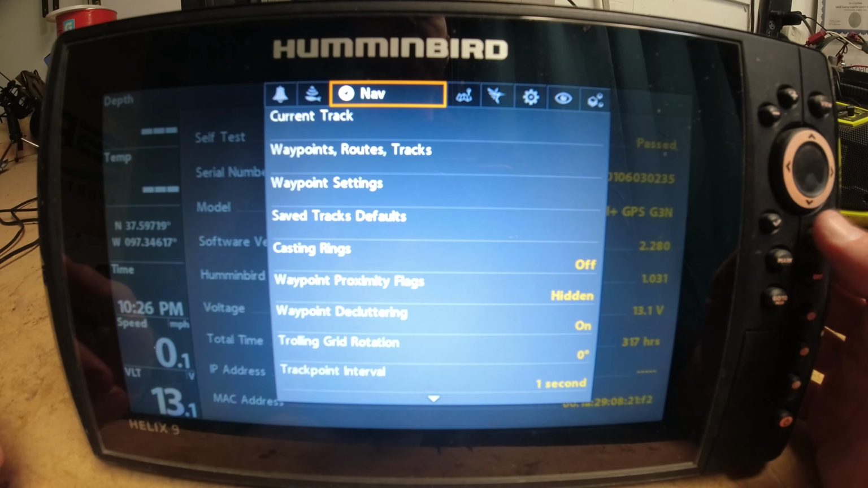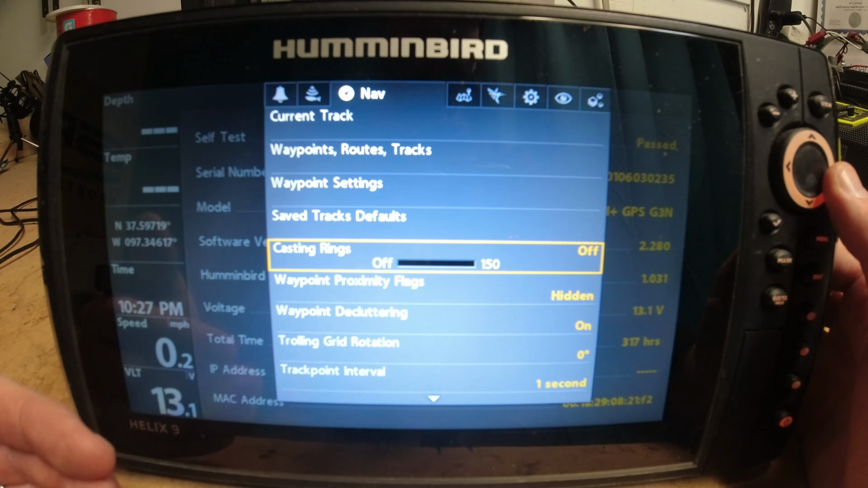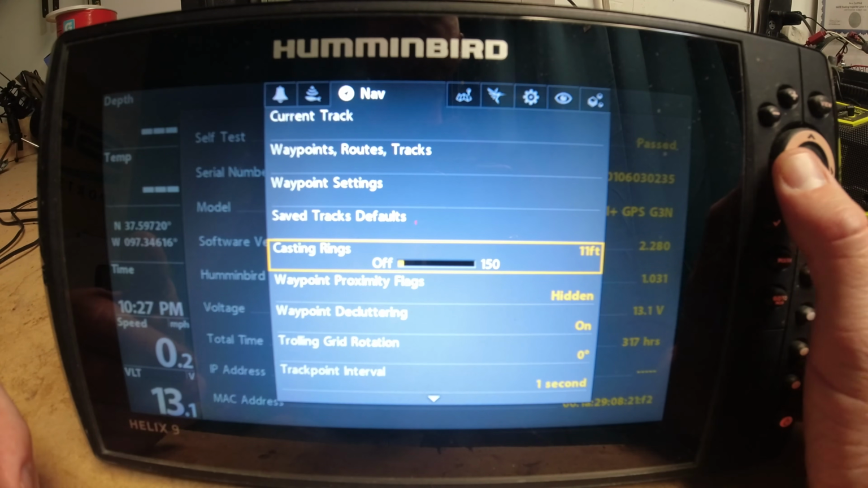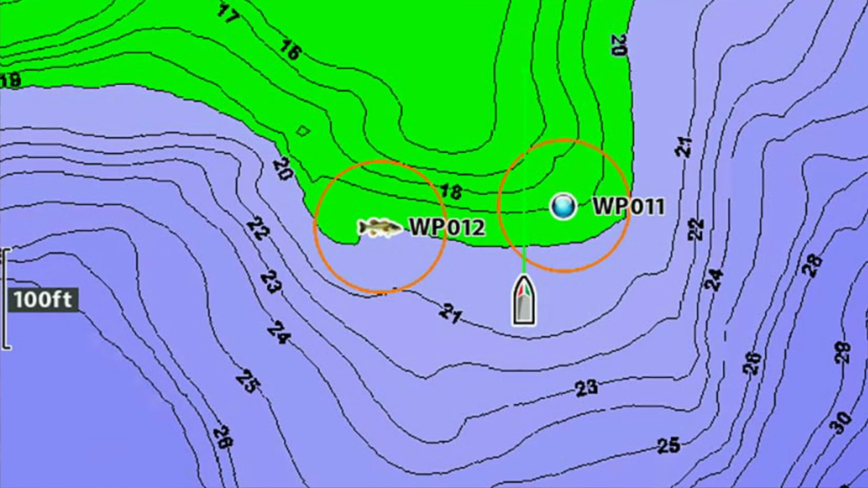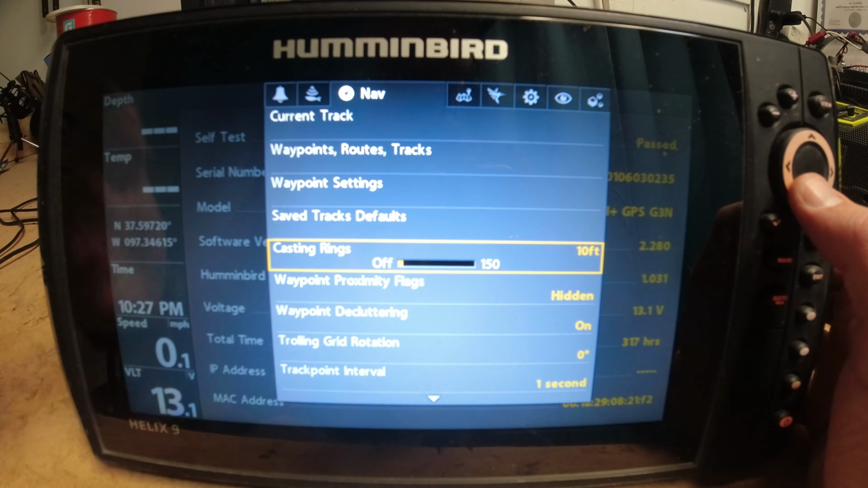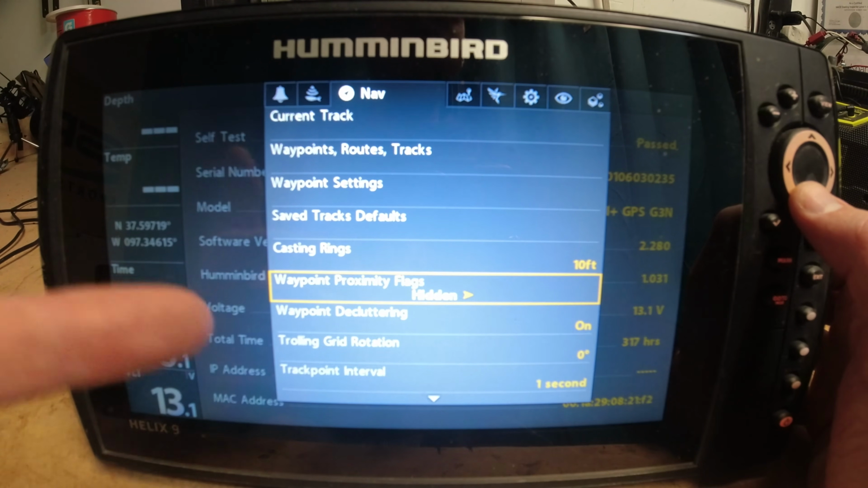Let's go back. We're going to go menu, and we're going to go back down through here. Casting rings, that is another thing that I do use. I haven't been using it recently, but it is something that has come in handy for me in the past. And what you can do is you can just put a circle around all of your waypoints, and you can determine how big that circle is. So it's really nice for marking a brush pile or a piece of structure that you want to go fish. And then when you bring your boat up close to it, you can stay off of it and make casts at it, and it just helps you not to blow the fish off of that spot. That is something that I would highly recommend using if you do not already.